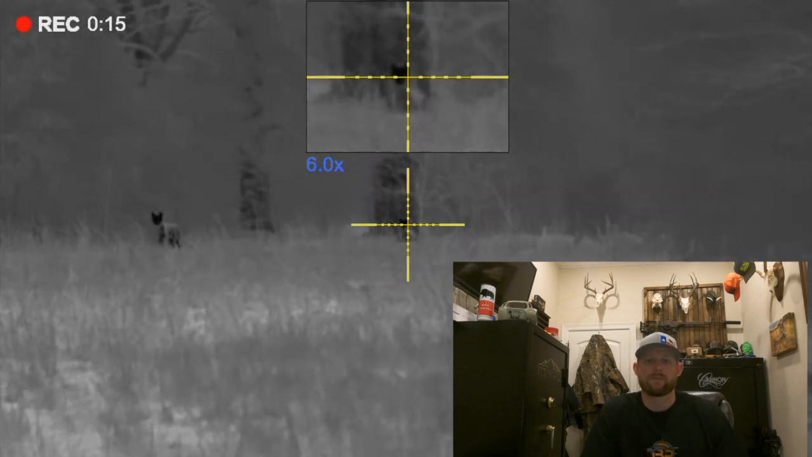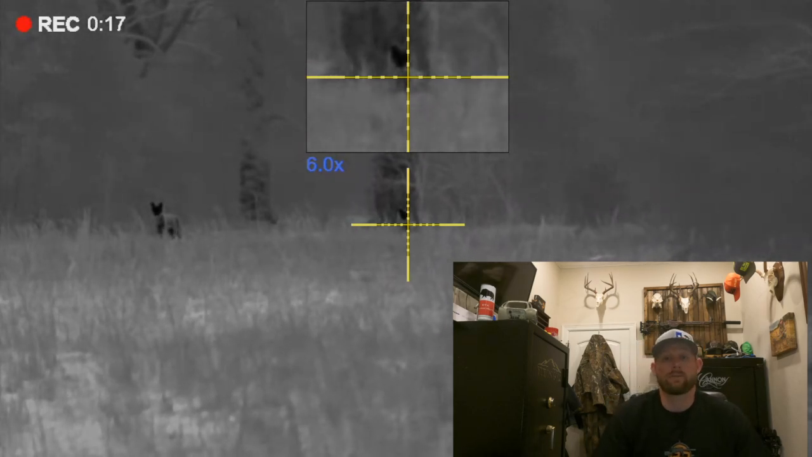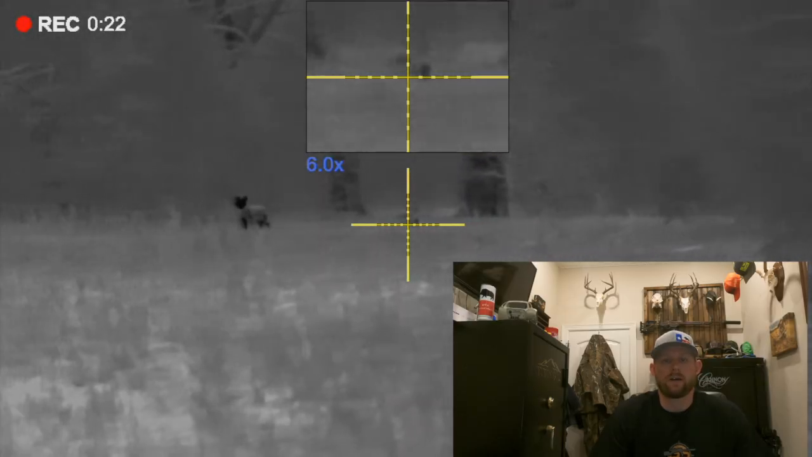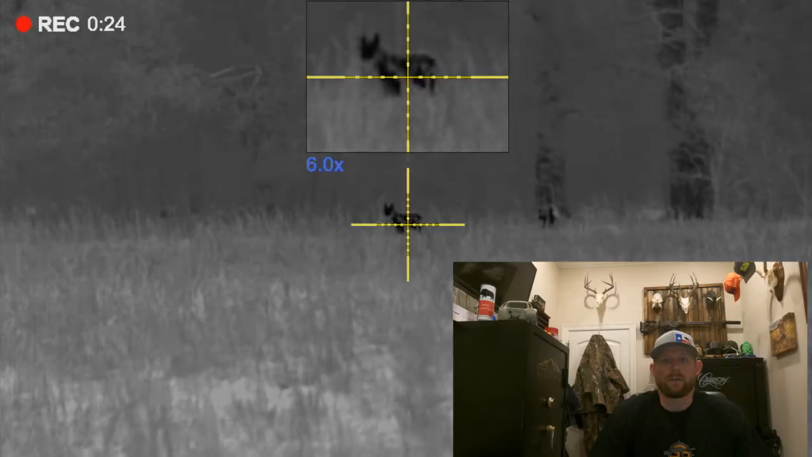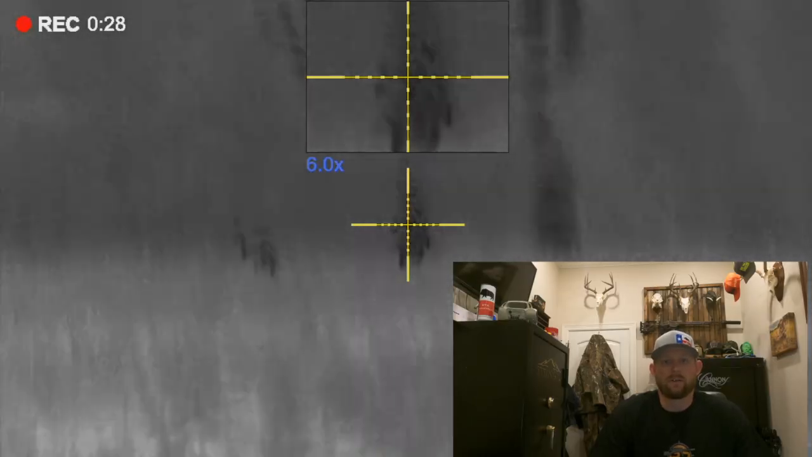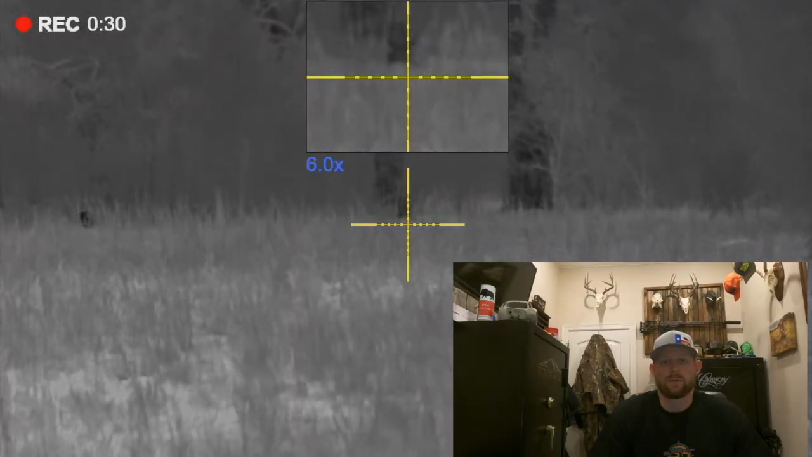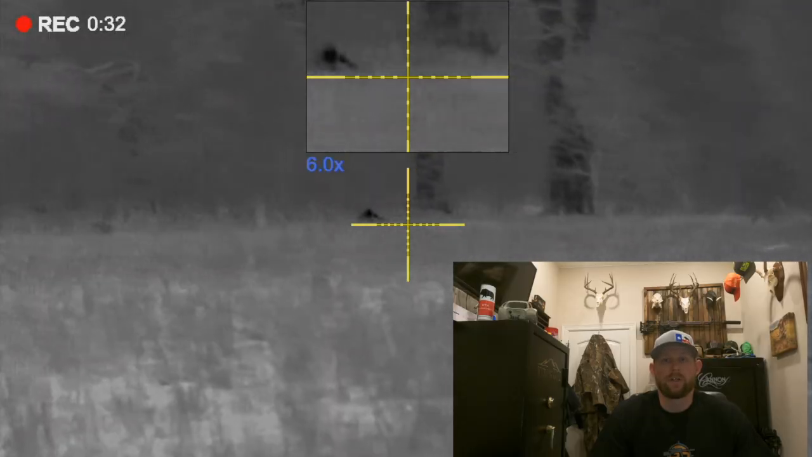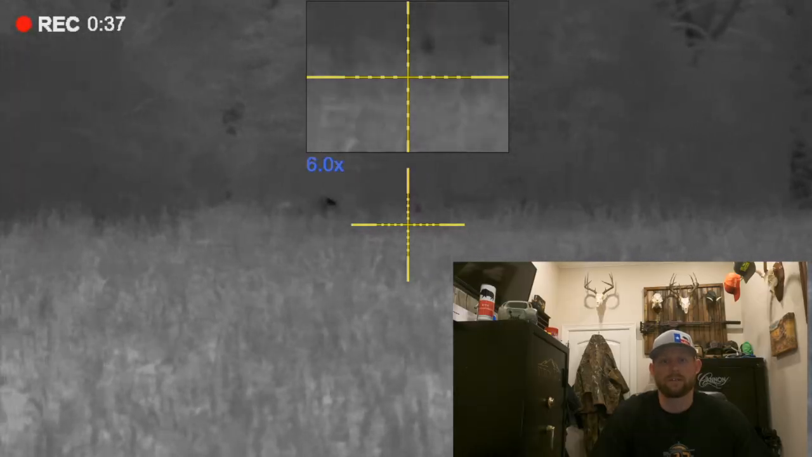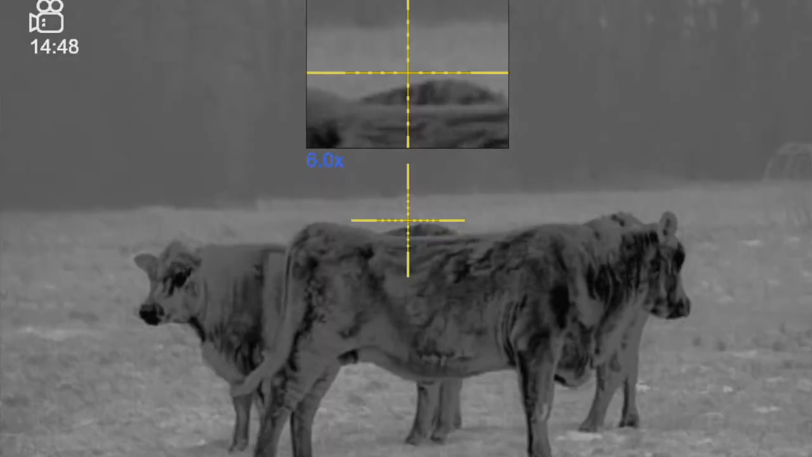Was able to hunt with this scope for several weeks. Got a lot of good footage with some coyotes and some deer, as well as just some small varmints around the house, a couple raccoons, things like that. Image quality on these Pro models, I'll tell you what, Pulsar's really done a good job with this line. Putting the Pro sensor down into the 384 line, like the XQ line, so the XQ35 and the XQ50 scope. That's a huge improvement.